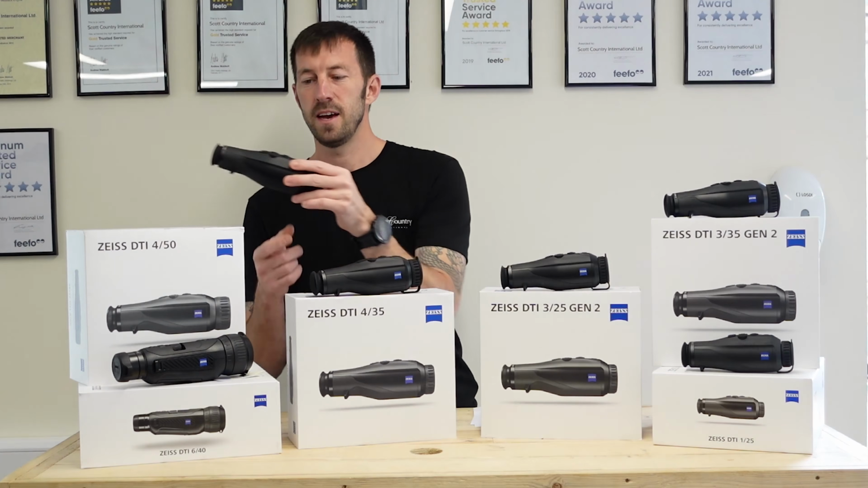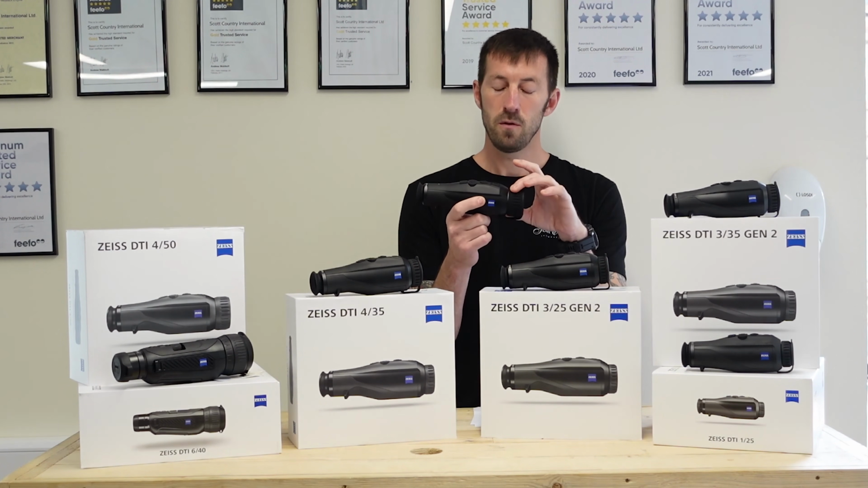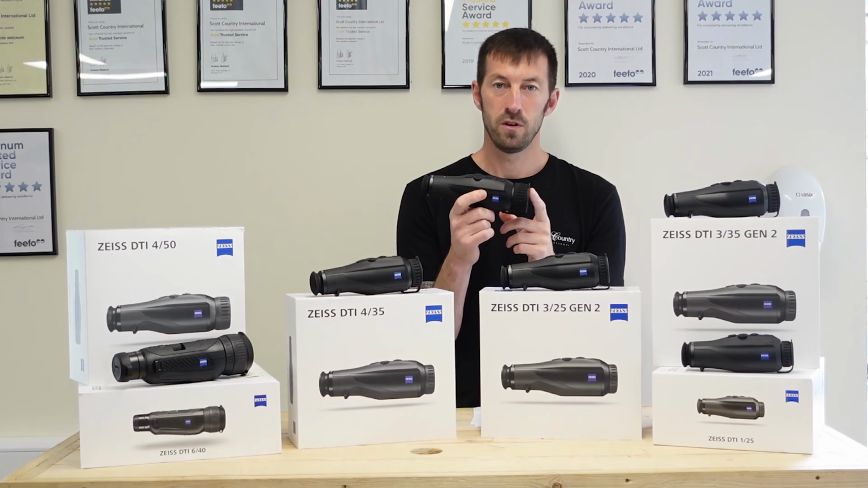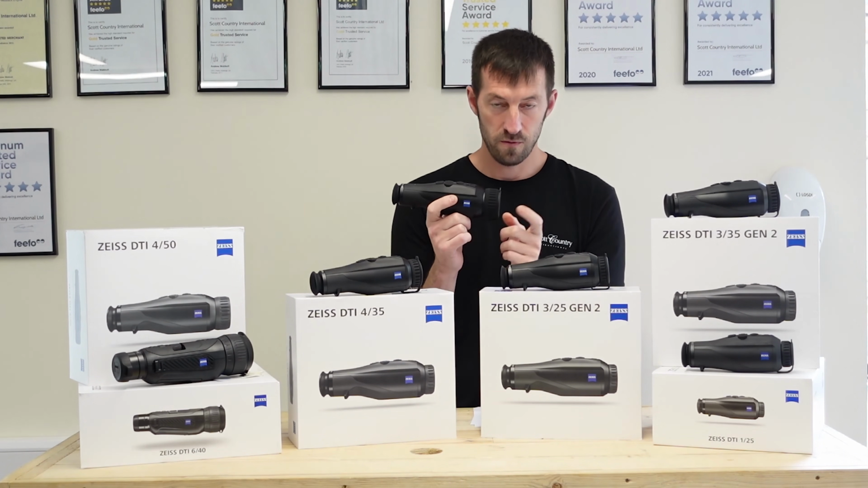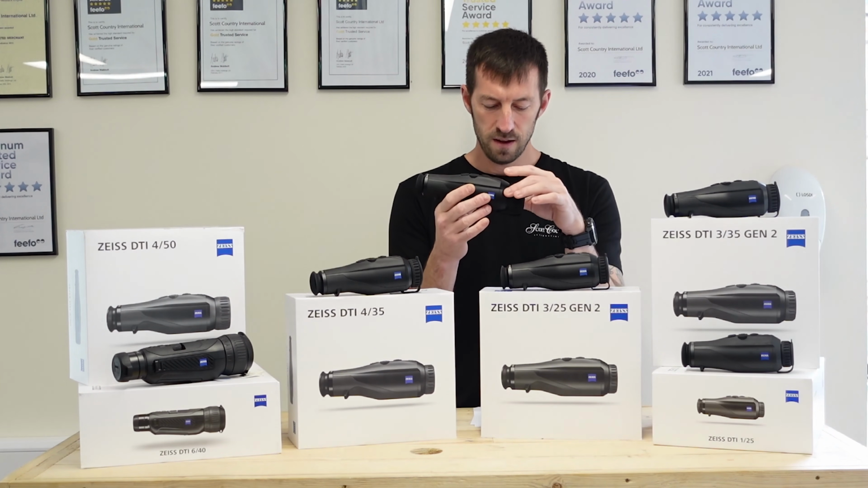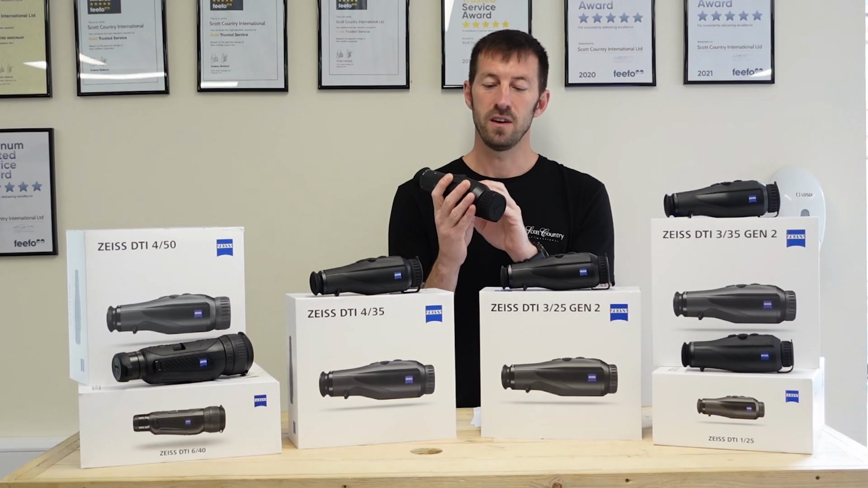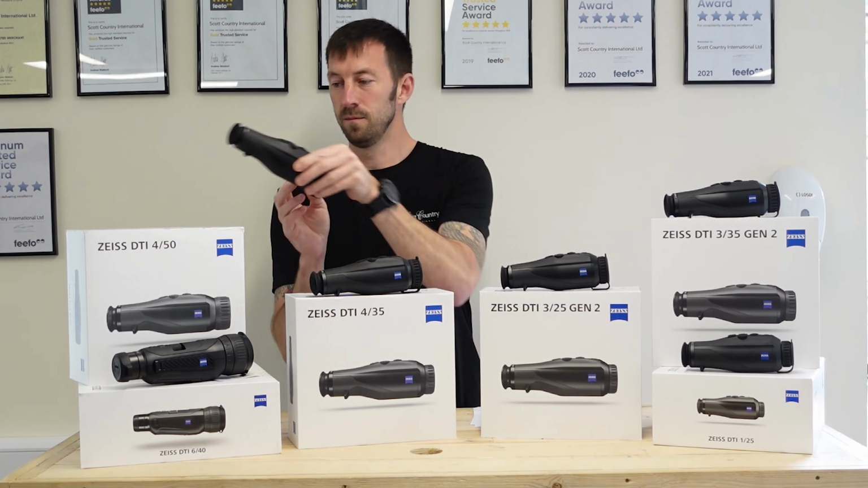Now going up the scale again, what we're going to get with the DTI 450 is a 50mm focal length. Now this is a 640 by 512 sensor resolution, 12 micron, sub 25 millikelvin NETD, with a 2635 meter detection range, 50mm focal length, and these are priced at £3,099. Now these are going to be really popular because you're getting everything you need within that one device. So these are going to be a good seller, I reckon.